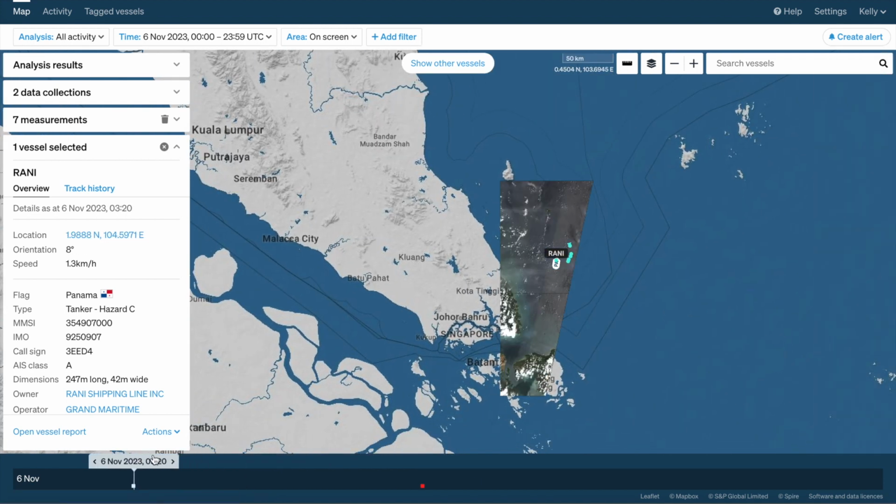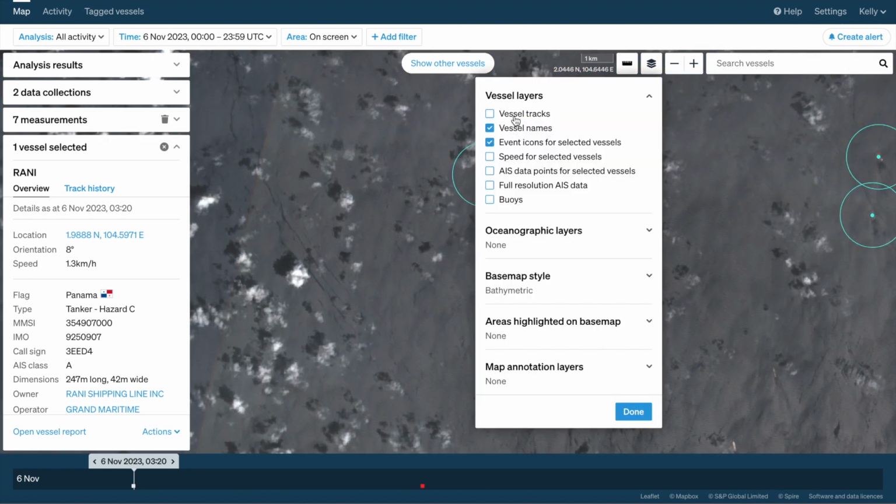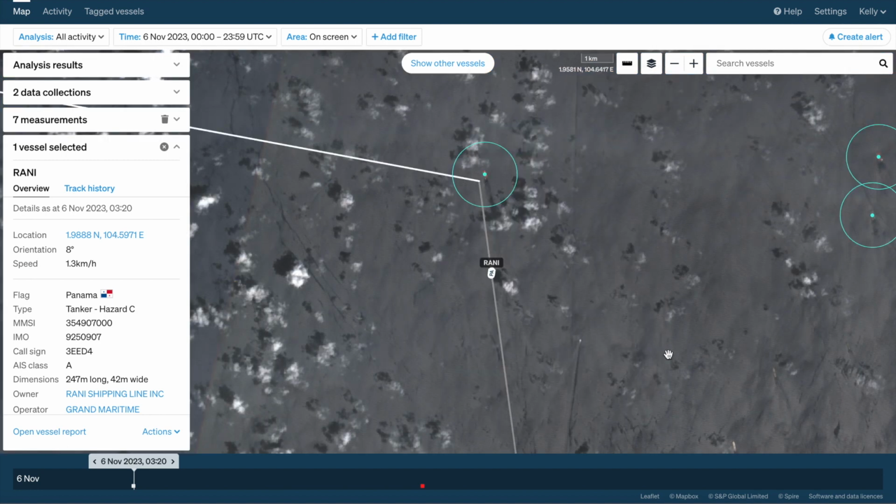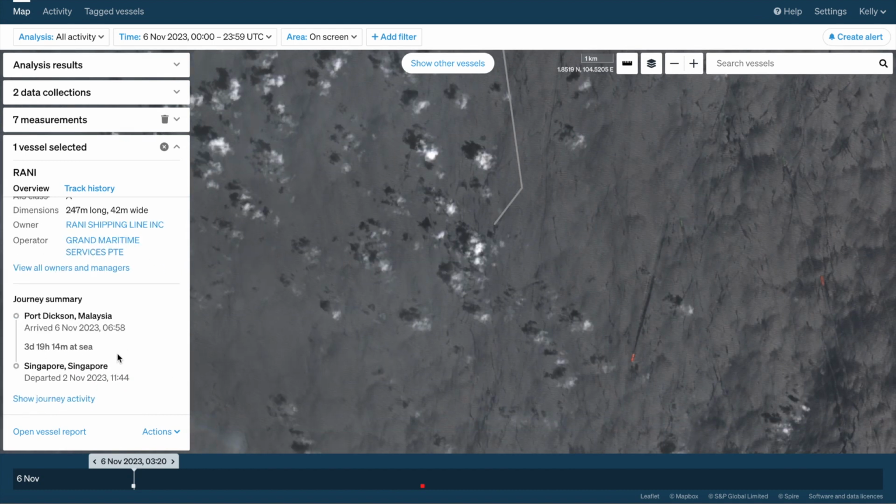But we can see that at this point in time, and I'm just going to turn the vessel tracks on. During the ship-to-ship transfer, the RANI was reporting on AIS in this location.